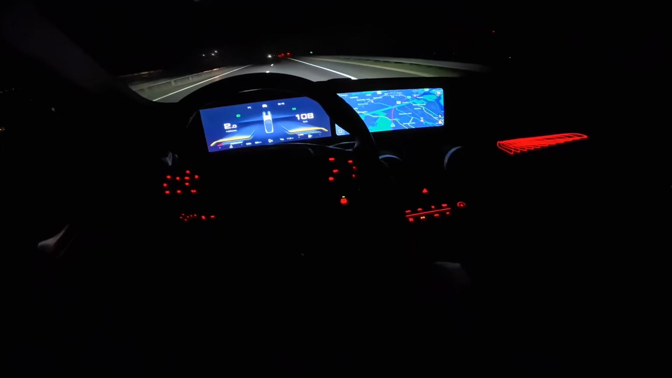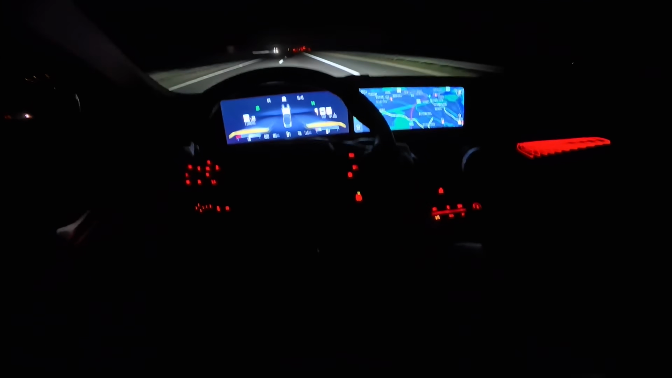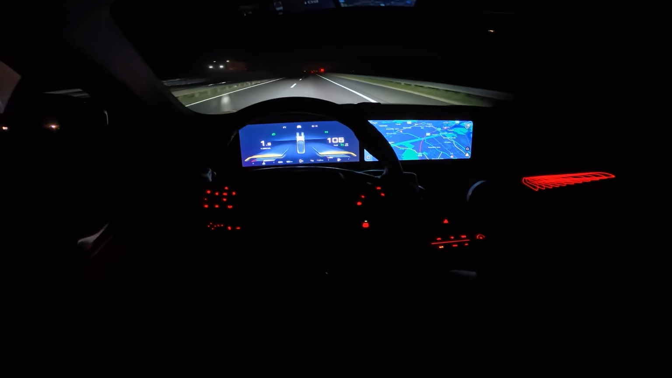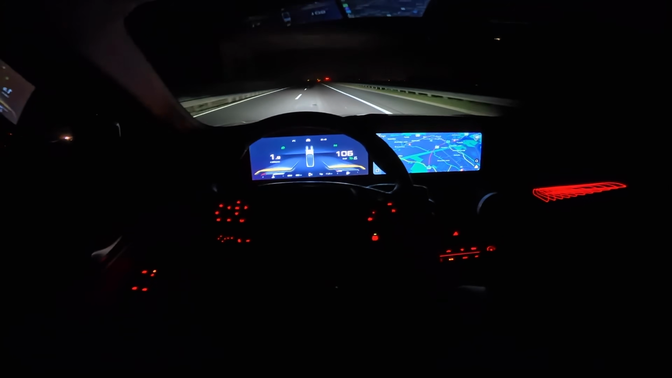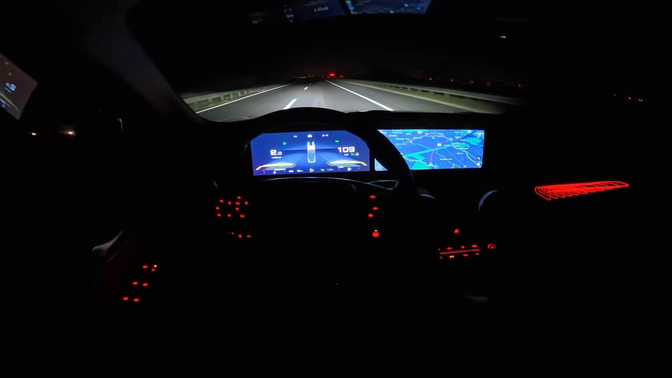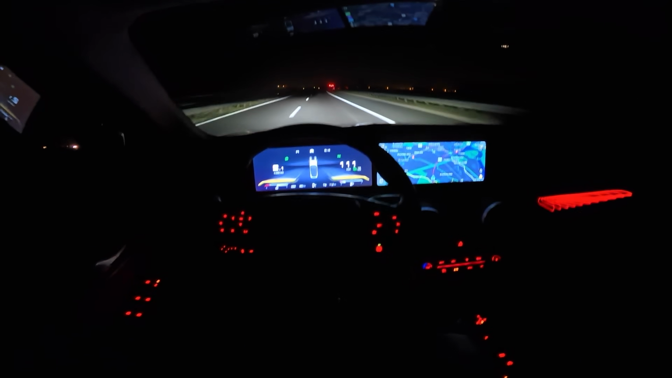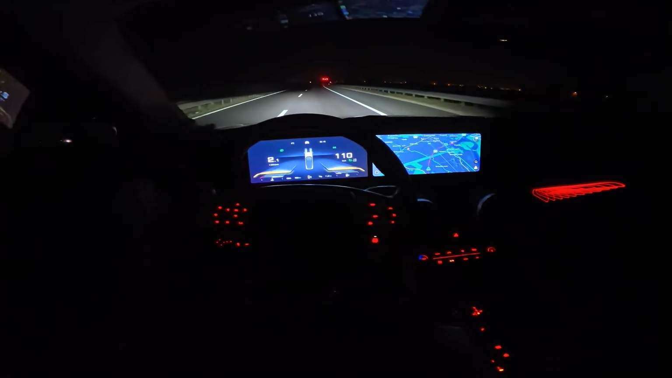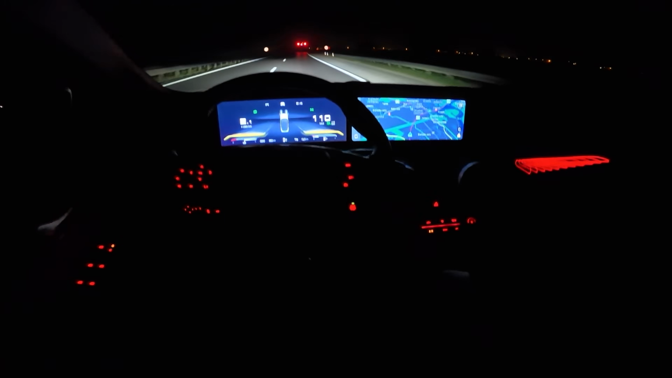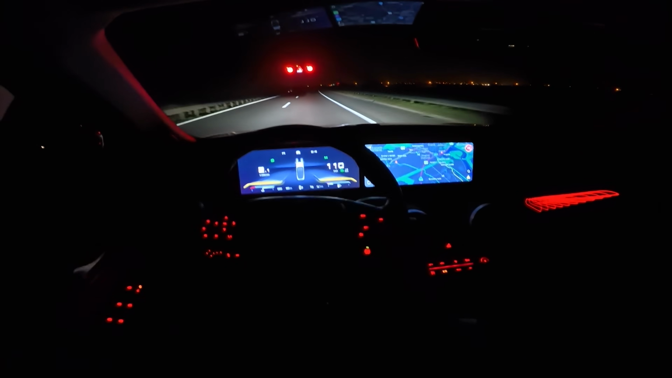Now, if I engage the cruise control, press. So it's a classical cruise control. I wish this had lane assist and the adaptive cruise control. Those are the only two things I would like to have in this car.